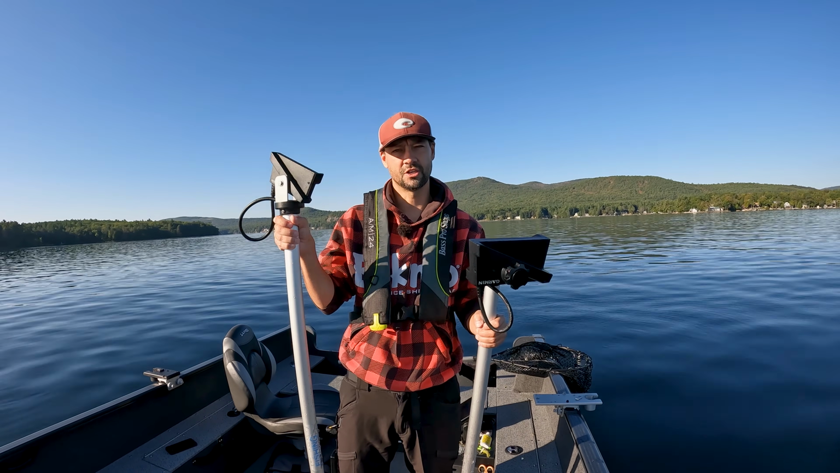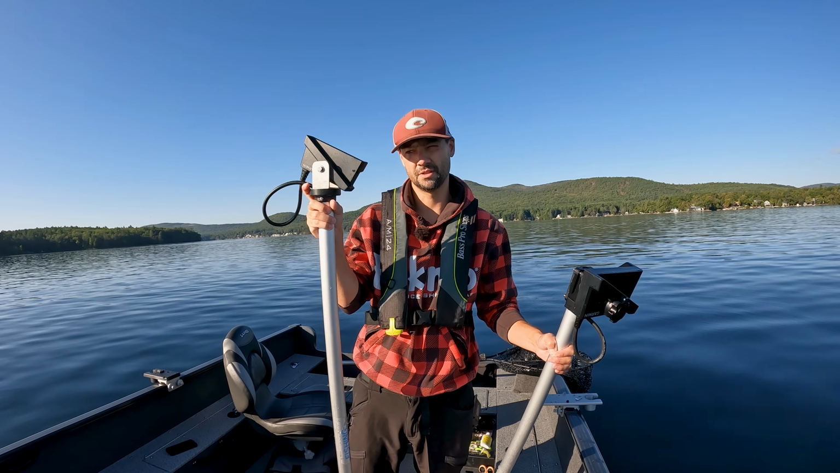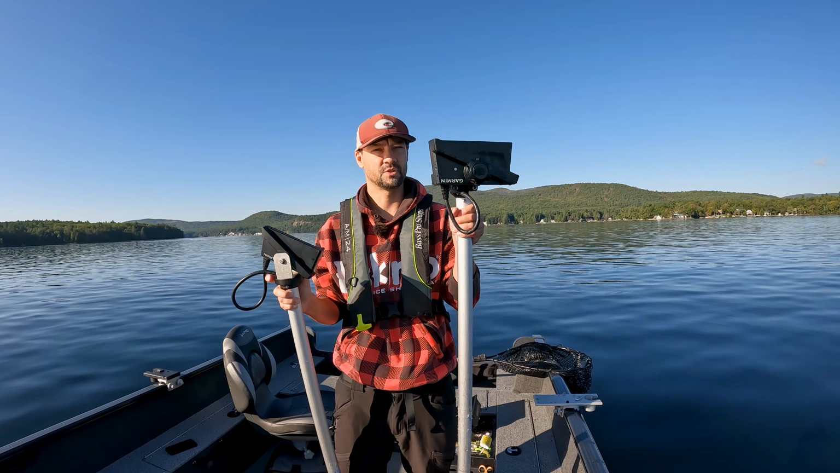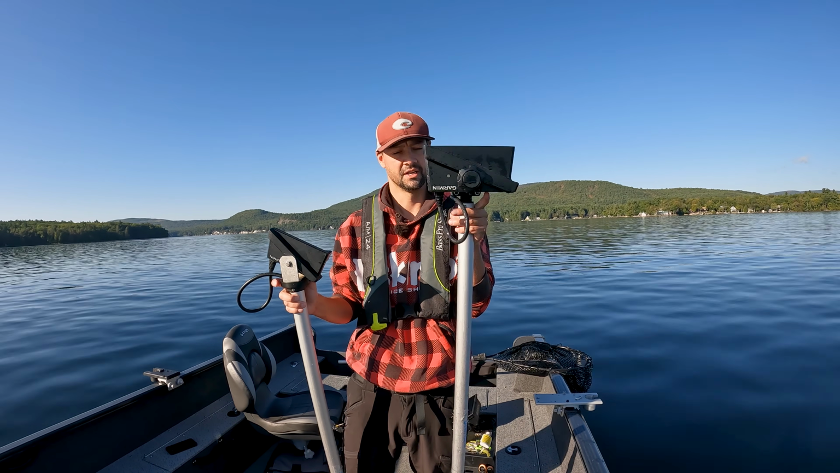So this one's just the sonar piece, not including the black box. I think this is like $1,300, $1,200 right now just for the sonar itself with the transducer. And then this one, they just dropped the price, so don't quote me, I think it's like $2,200 to $2,500 just for that.